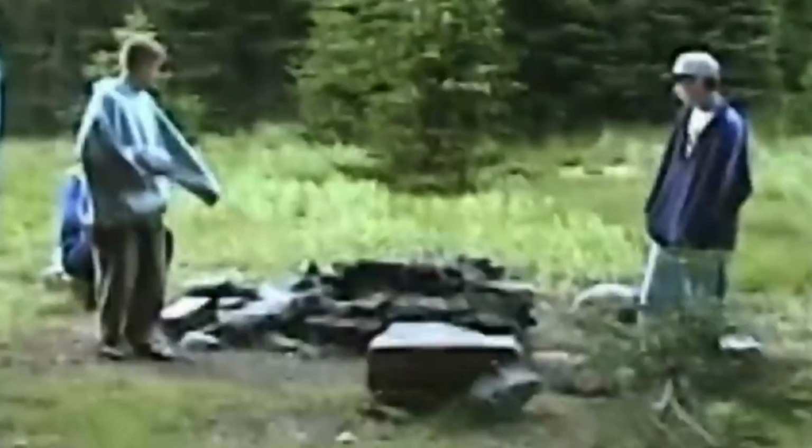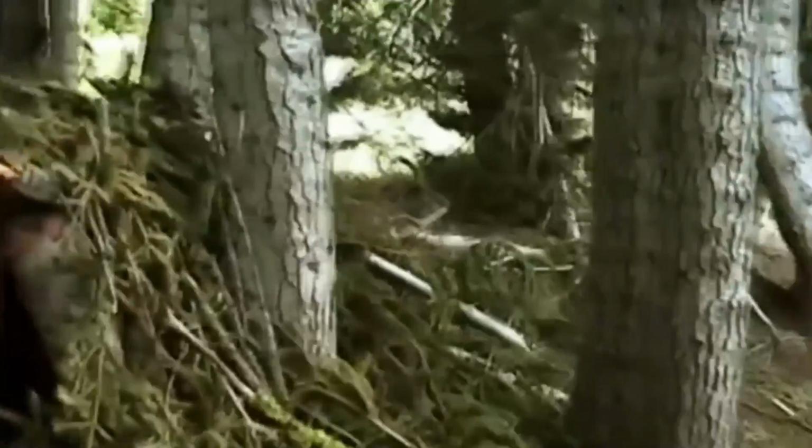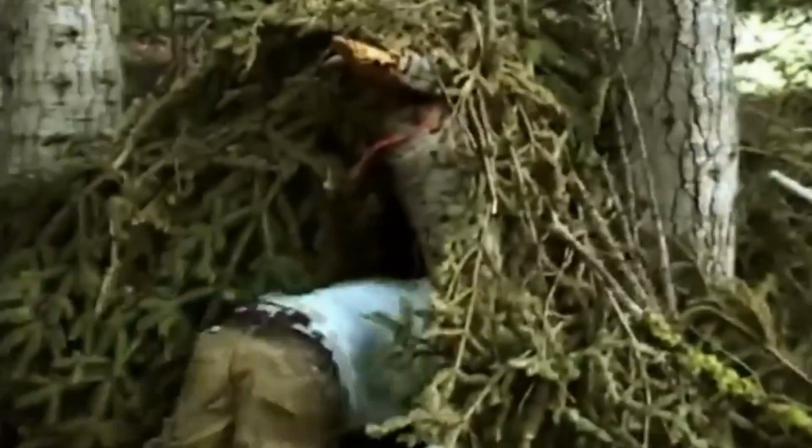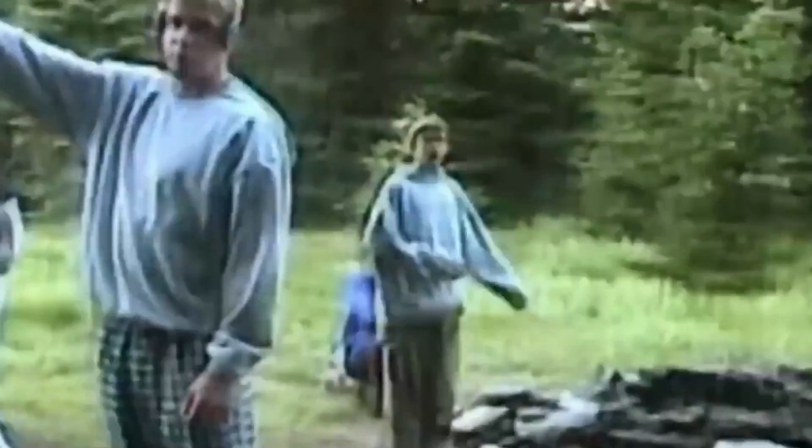In June 2001 in the Marble Mountains, Northern California, another chilling mystery unfolds. Jim Mills and his group of hikers capture a spine-tingling encounter that lingers like a haunting question mark. Off the trail, they first discover a makeshift hut that appeared to be constructed from small trees and large branches. Then, the hikers spot what looks like a creature in the distance on the hill above them.